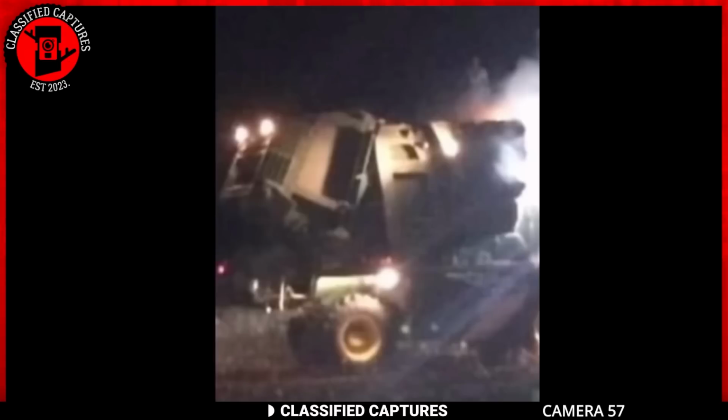Yes, there's an accident scene, but that's not where my focus is. Do you see the image of a man, or at least a humanoid creature standing on top of the vehicle? Seen it now? Well, this is a phenomenon some individuals have observed when it comes to vehicles involved in accidents.